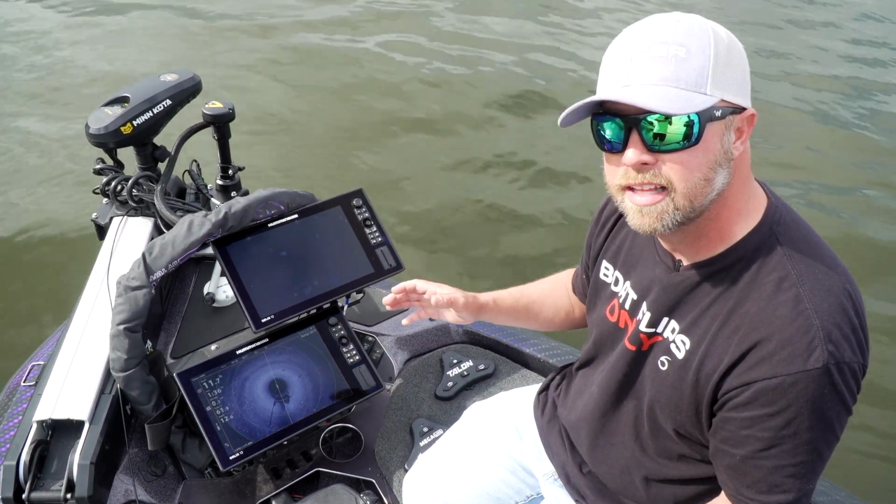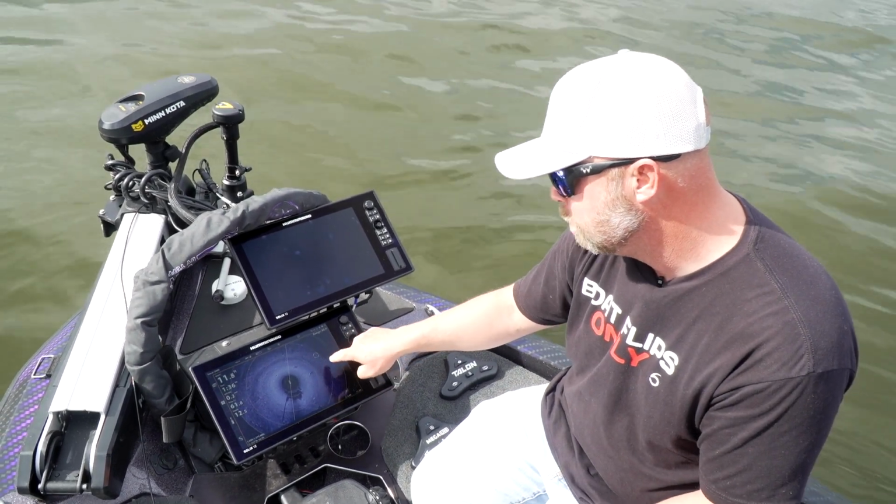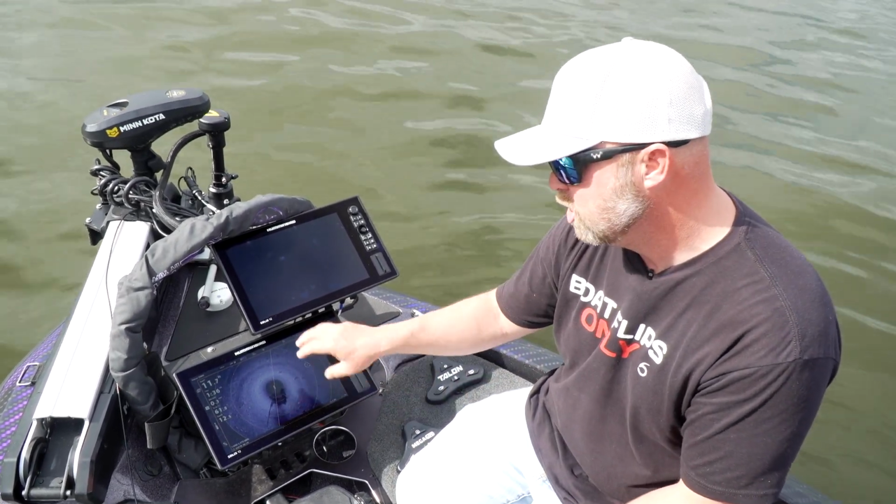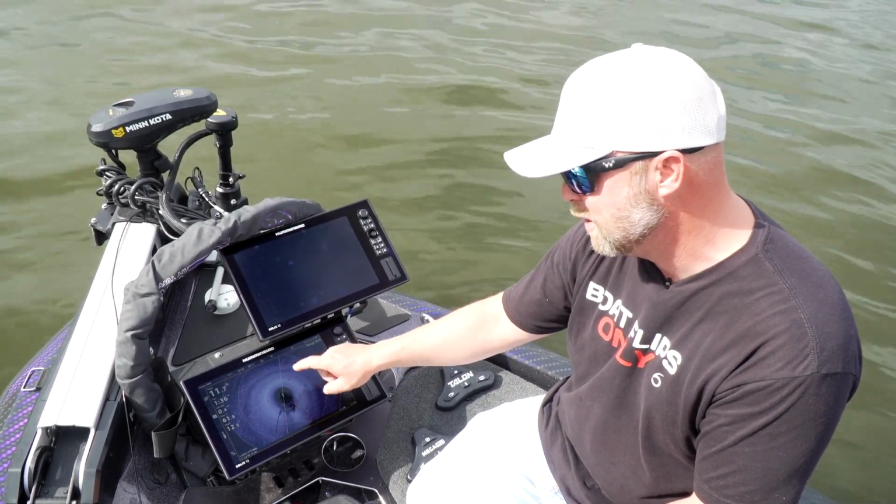It's one of the best technologies out there. You can see your target all over the place. You're actually able to pinpoint and put waypoints. You can see fish, you can see bait, you can see brush, you can see roadbeds, you can see rocks. If you can't catch fish with this, I don't know what's going to help you. All right guys, so as you can see, 360 is a very important tool on your boat. There's definitely a place for both live and 360.